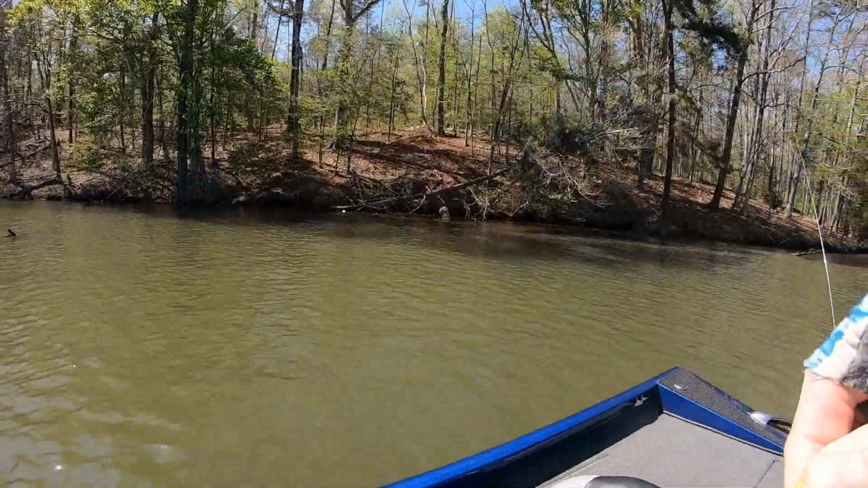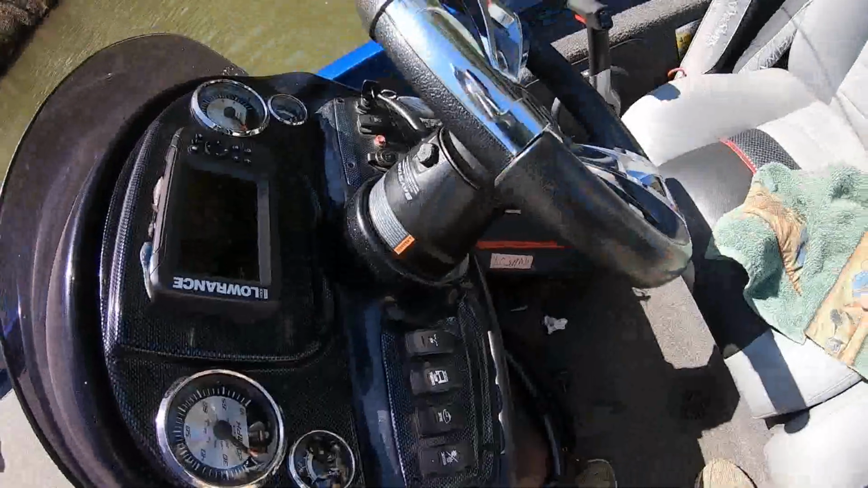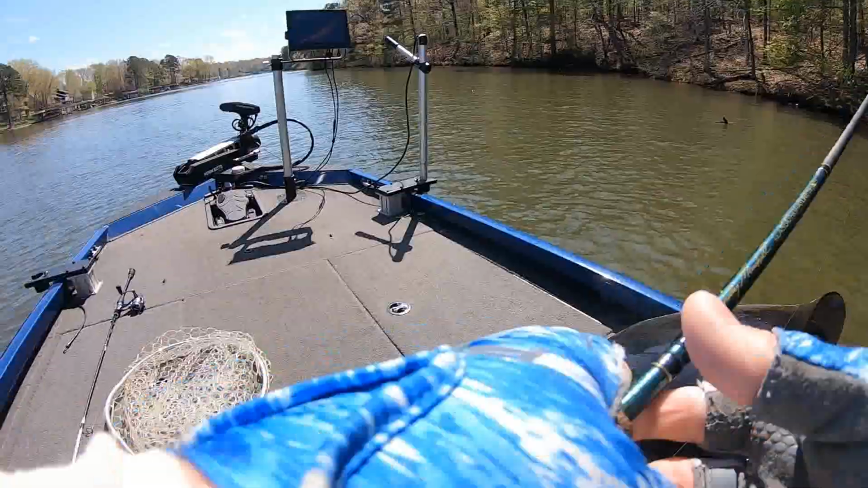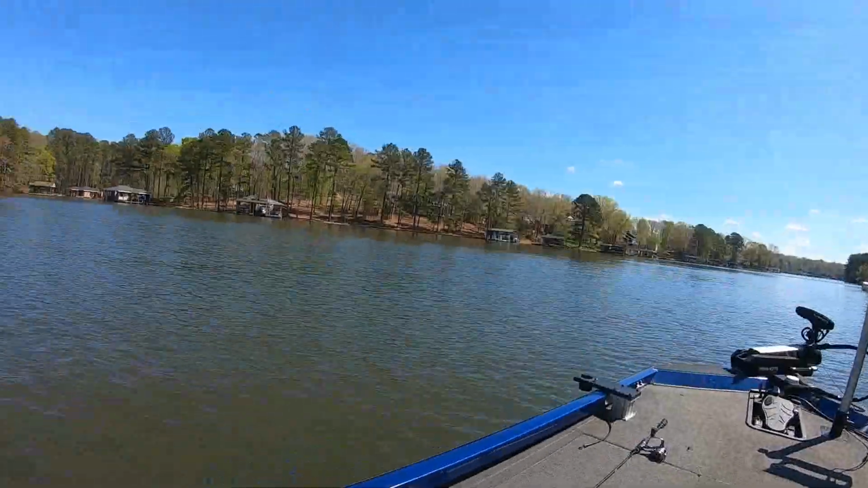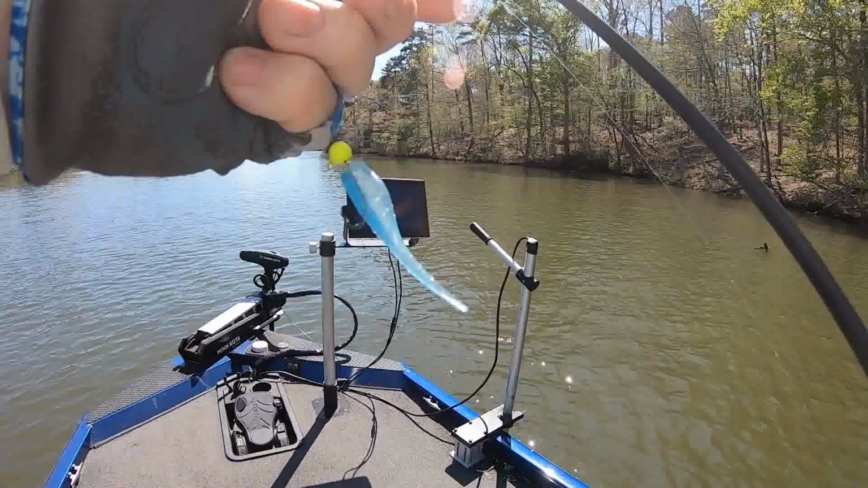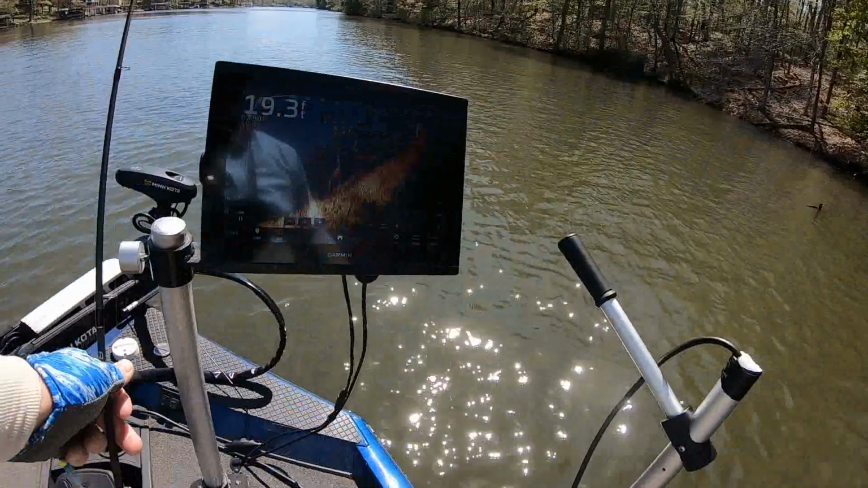I'm using the Slayer color. Alright, now I switched to that Slayer color because the sun got up high. It's a good natural middle of the day color because it's light. It's not a real dark color, it's a medium color. It draws more strikes. I'll show you. Let me lay my rod down here.